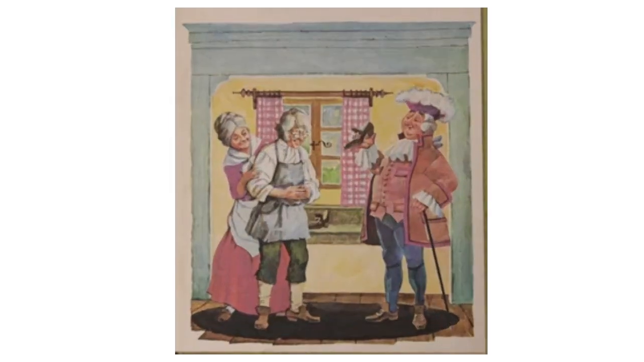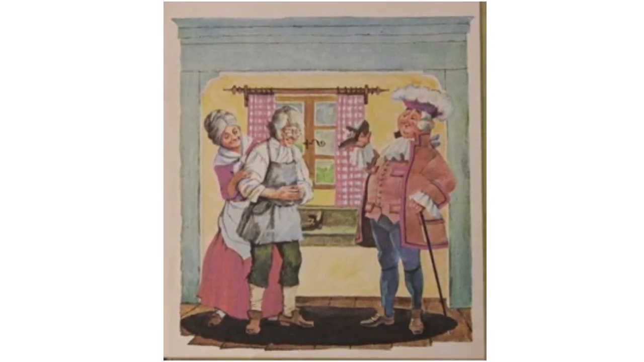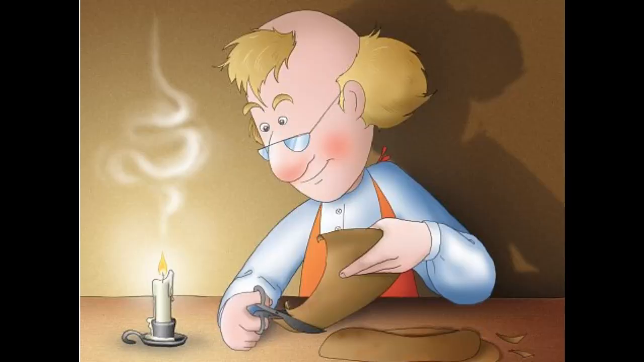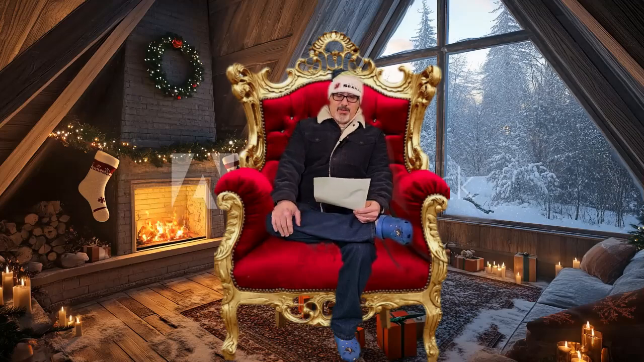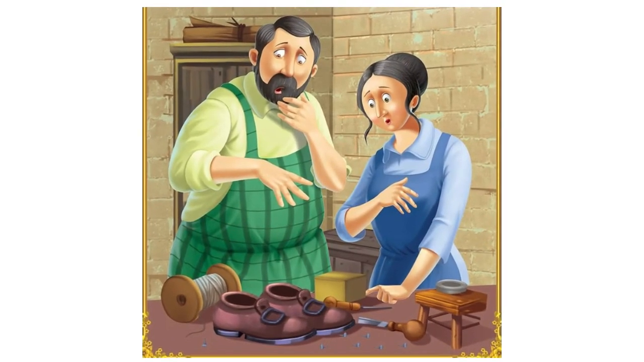The same day, a customer came in, and the shoes suited him so well that he willingly paid a price higher than usual for them. And the poor shoemaker with the money bought enough leather to make two pairs more. In the evening, he cut out the work and went to bed early, that he might get up and begin betimes next day. But he was saved all the trouble, for when he got up in the next morning, the work was done already to his hand.